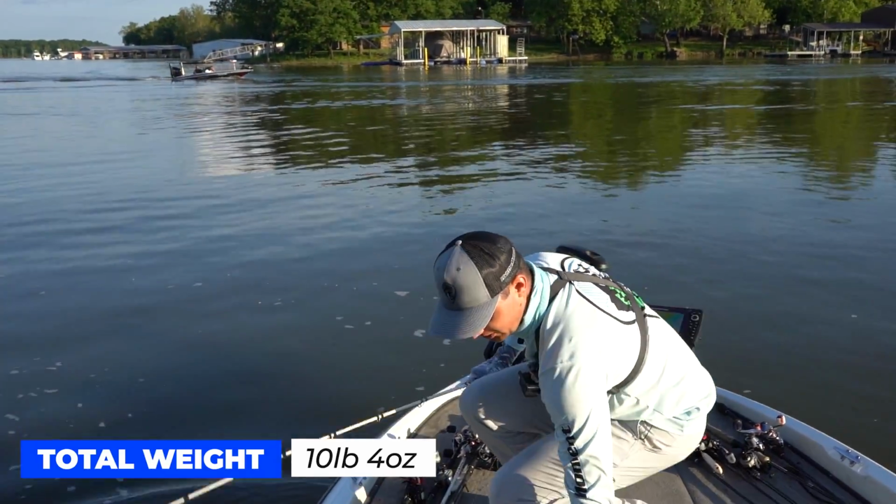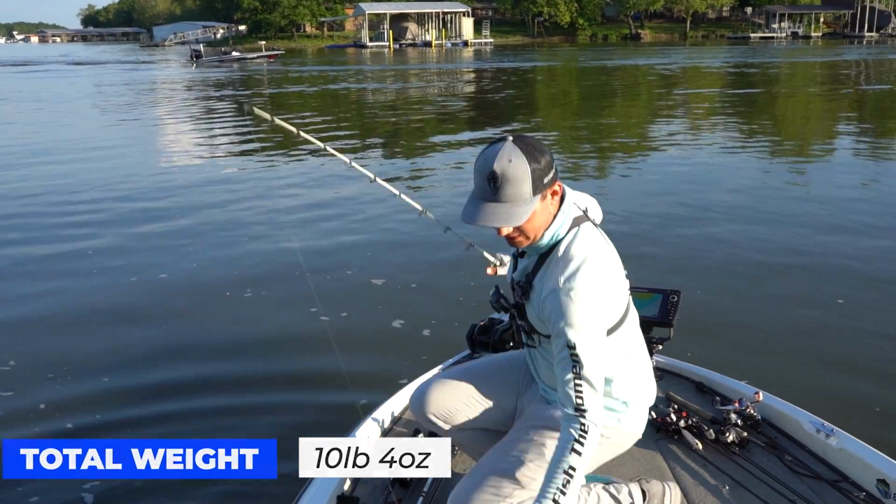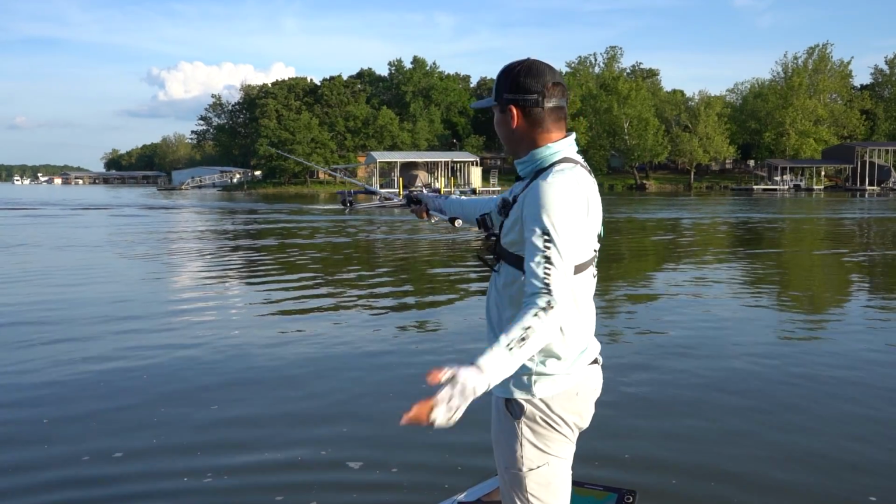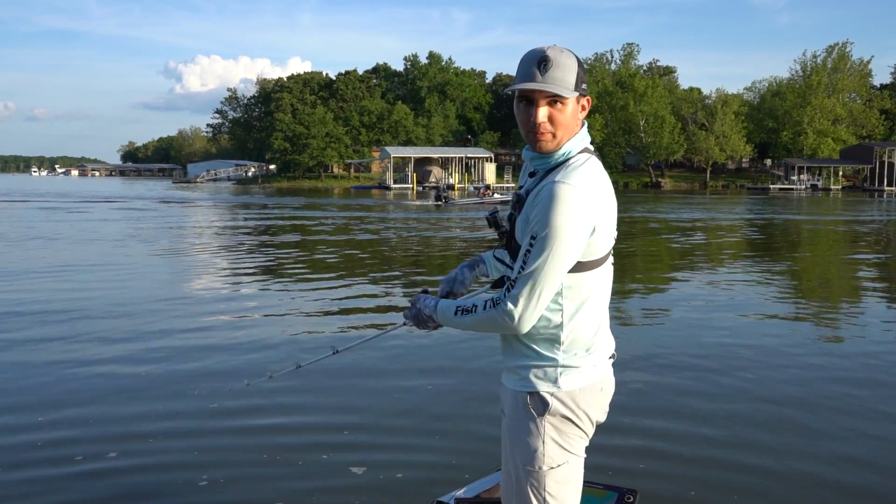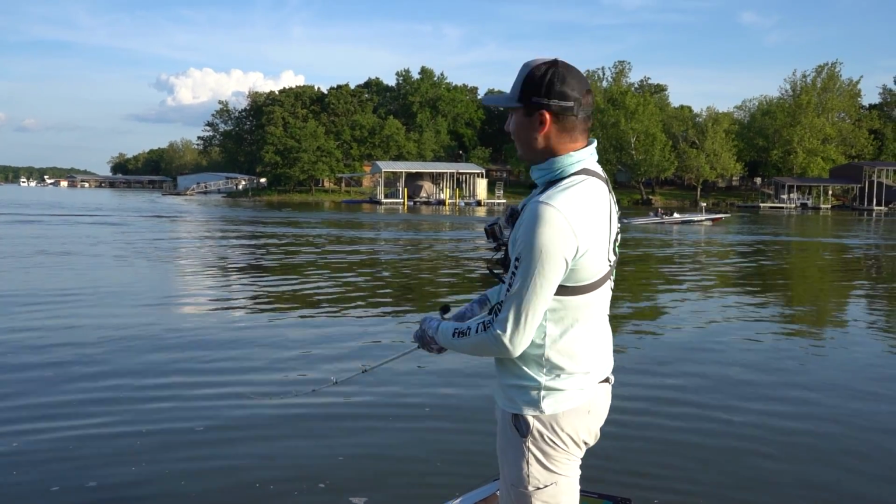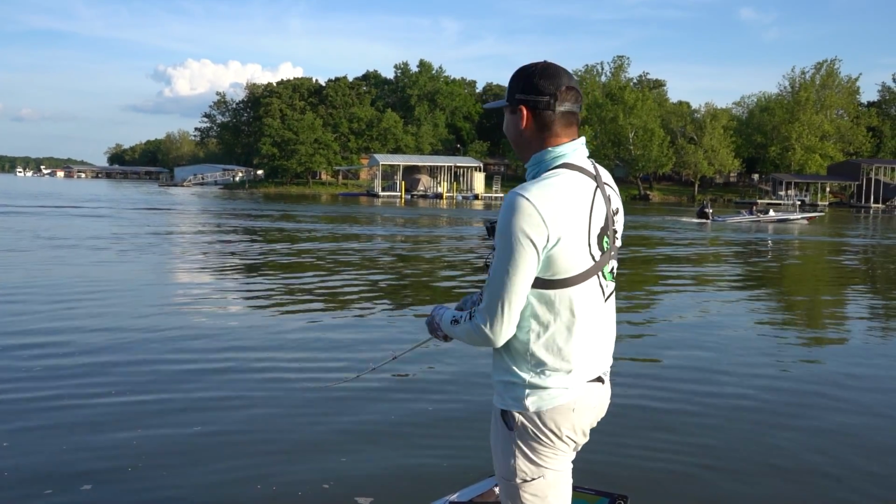I don't even know what's out here. It looks like there's a sloping point. There's some shad out there, but I don't know anything else other than that. I was just firing that crankbait out here. There's boats driving all over the place, so I have no idea what's gonna happen next, but there's something out there. I'll graph it and show you guys what it looks like here in a second.